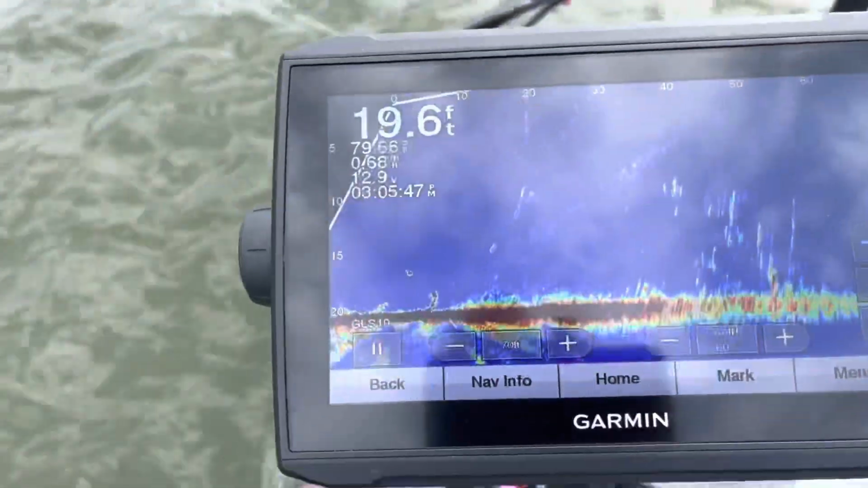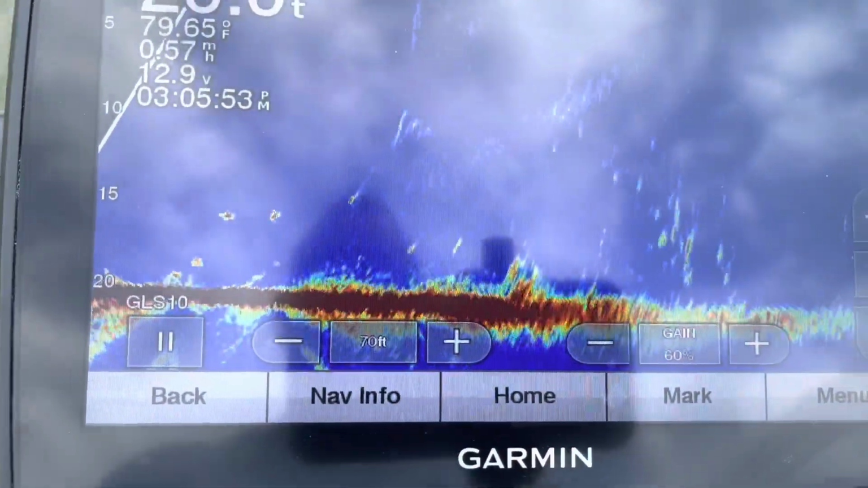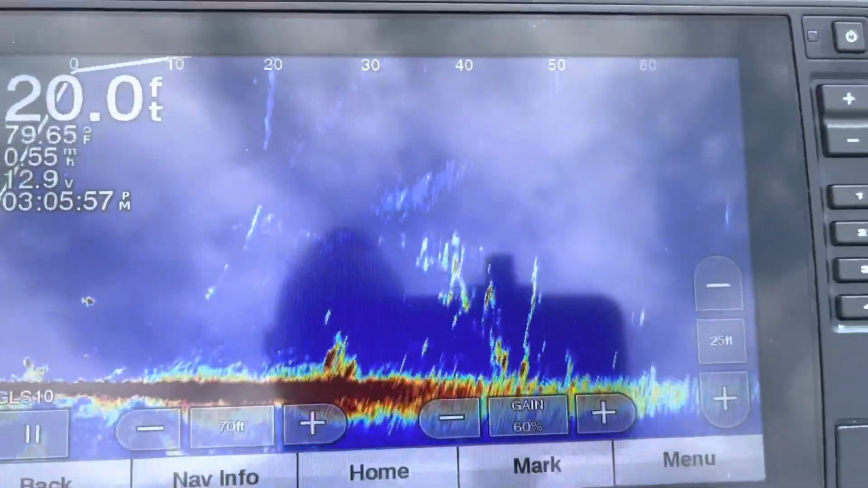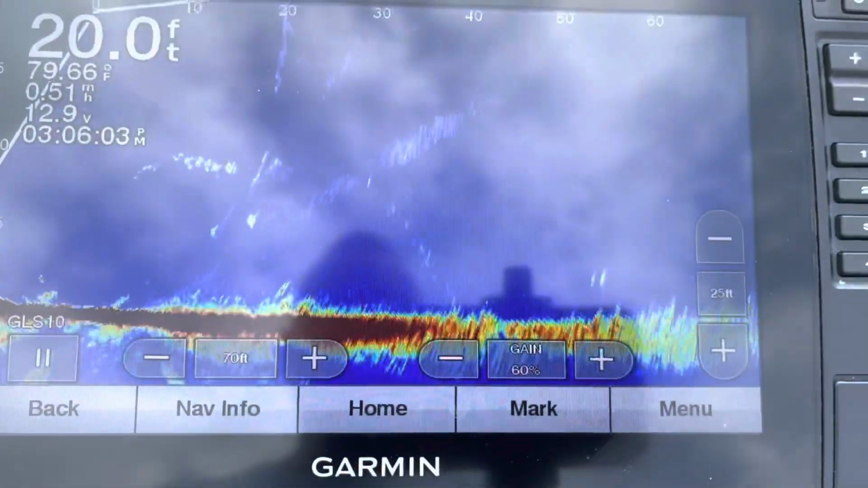All right, I come out looking again for another brush pile or some more brush. Just come across this one right there. It's not much to it. Looks like there's not a lot of fish on it neither, not like that last one.